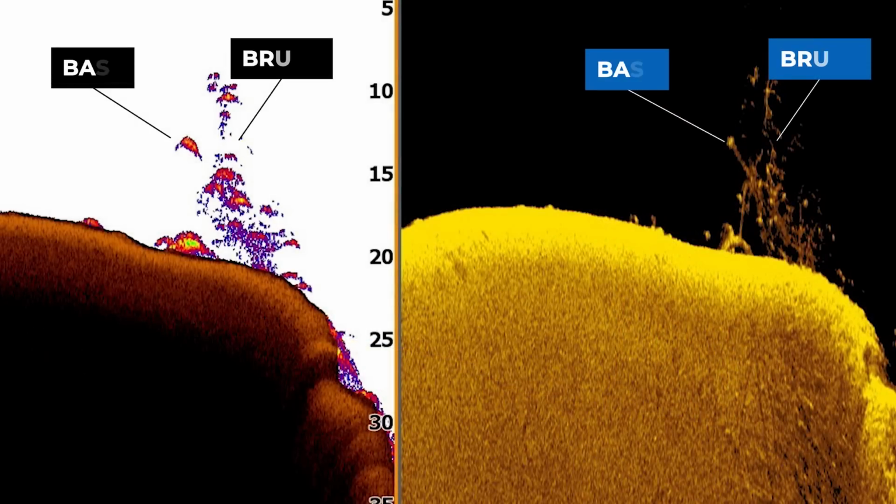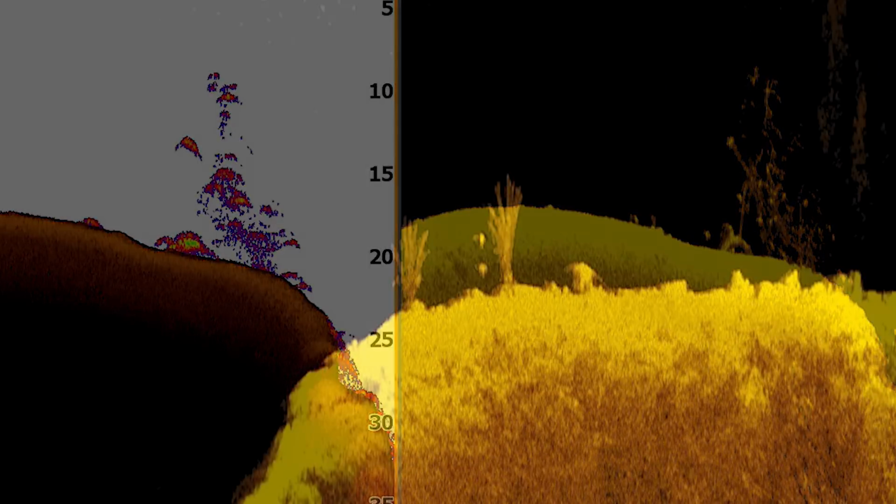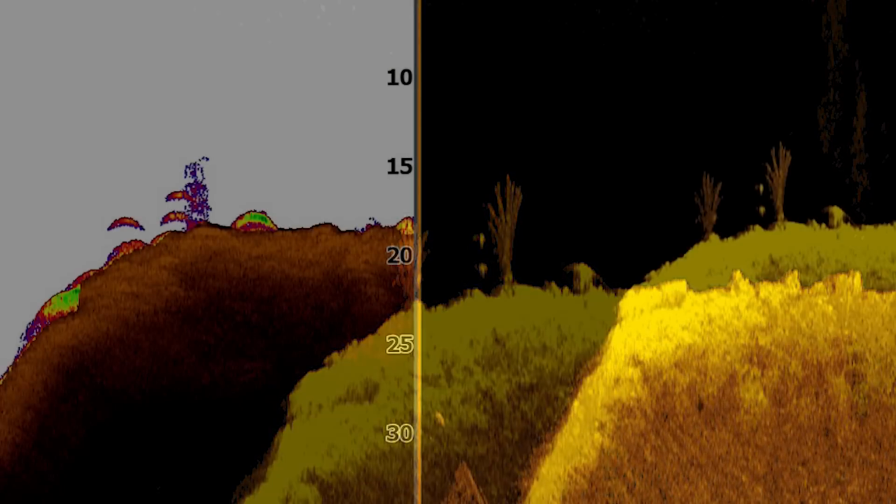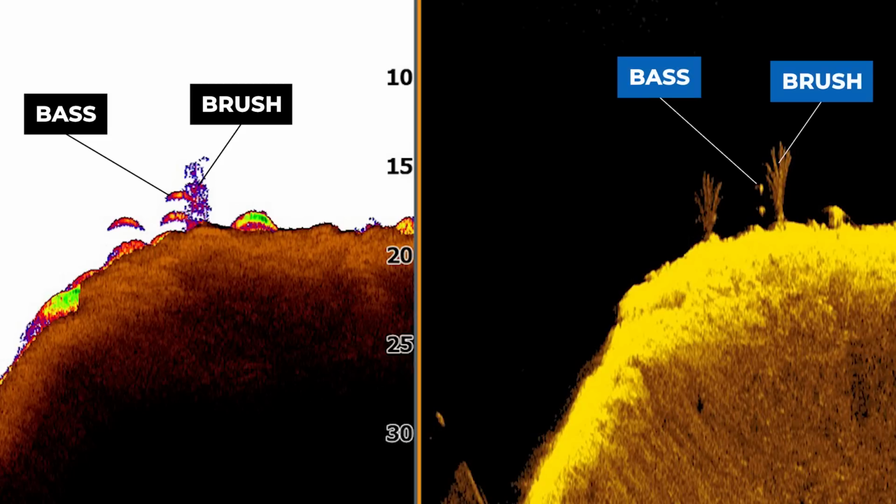In addition, I like to pull up this side-by-side view of 2D sonar and downscan when graphing brush piles because one of these views is usually going to show bass better than the other. For example, it's usually a lot easier to identify bass with downscan when the bass is further away from the brush pile. Downscan has great individual target separation with those small dots, and if the fish are set up 3 to 5 feet away from the brush, it's a lot of times easier to see those bass on downscan than it is on 2D sonar, though even in these images, the arches are pretty easy to see on 2D sonar as well.